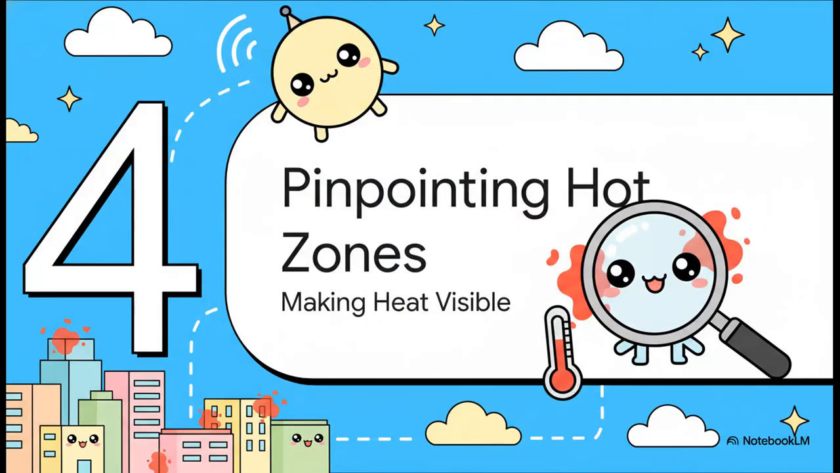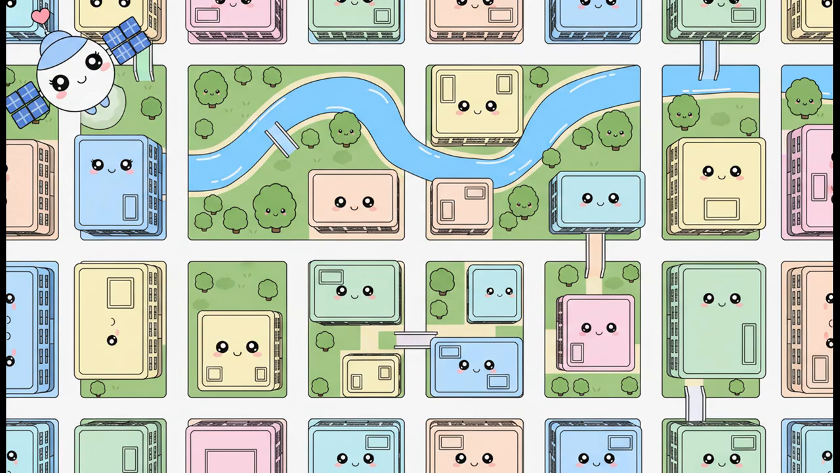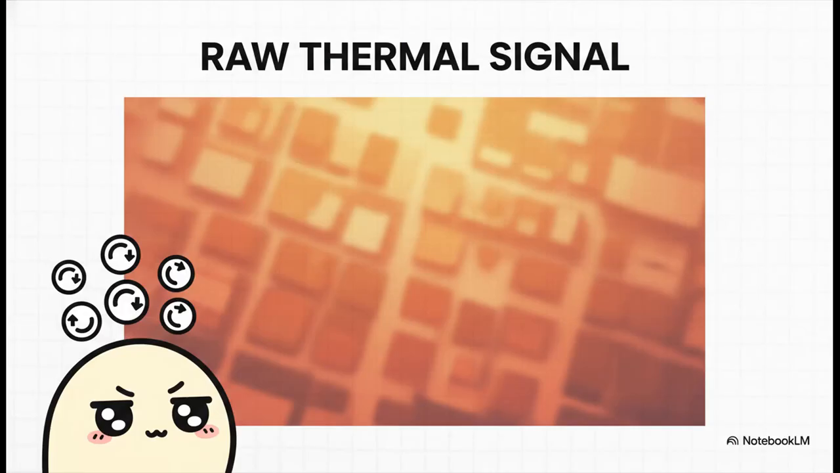All right, this is the moment we've been building up to. We've cracked the code, we've identified the culprits. Now, let's see the crime scene. It's time to make the invisible visible. So we start with a familiar image, right? A standard satellite view of a city. You can see the roads, the buildings, but you can't see the heat. It's hiding. Now this is what the satellite's thermal sensor actually sees before all the fancy science happens. It's this kind of spooky, blurry ghost image of the city's fever.